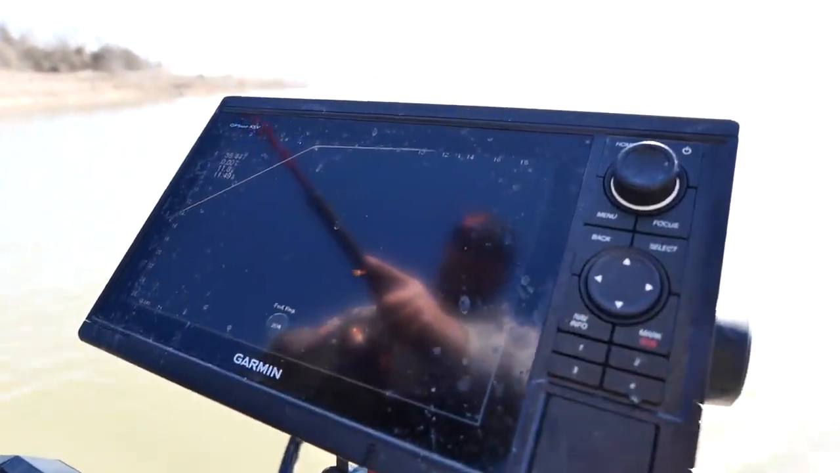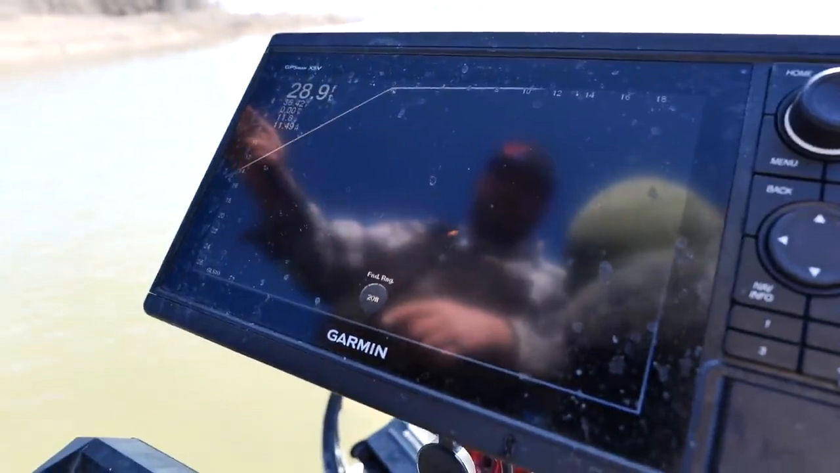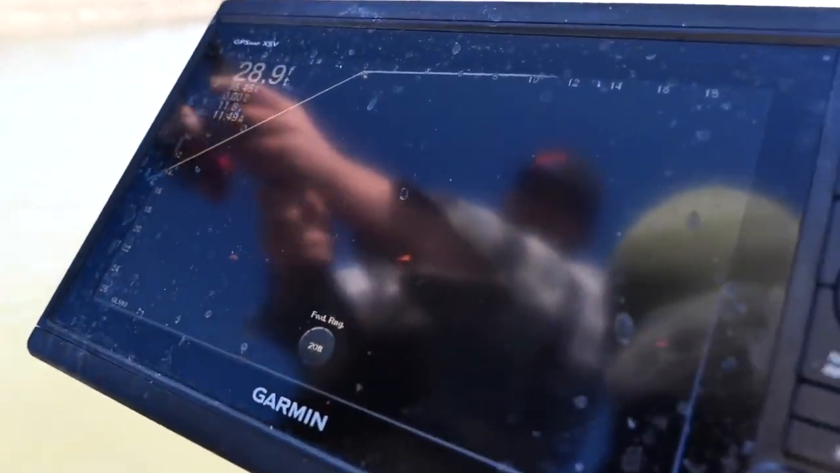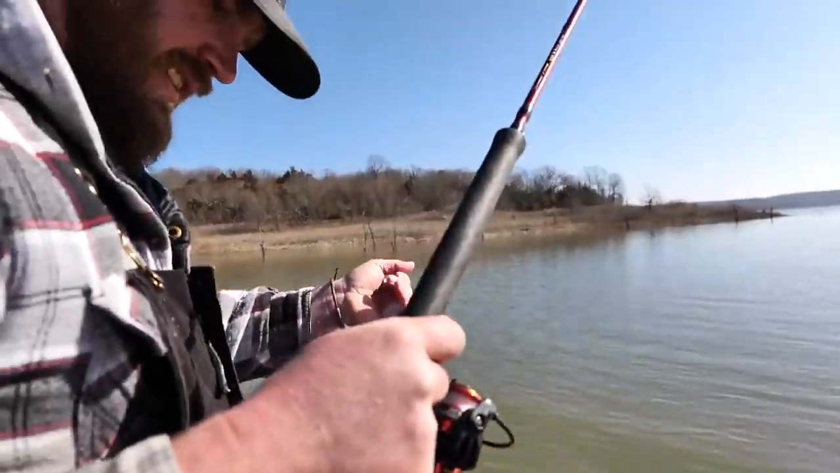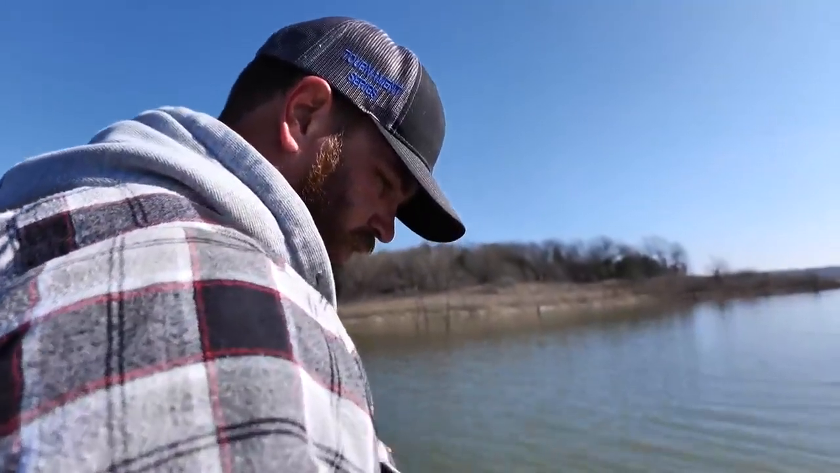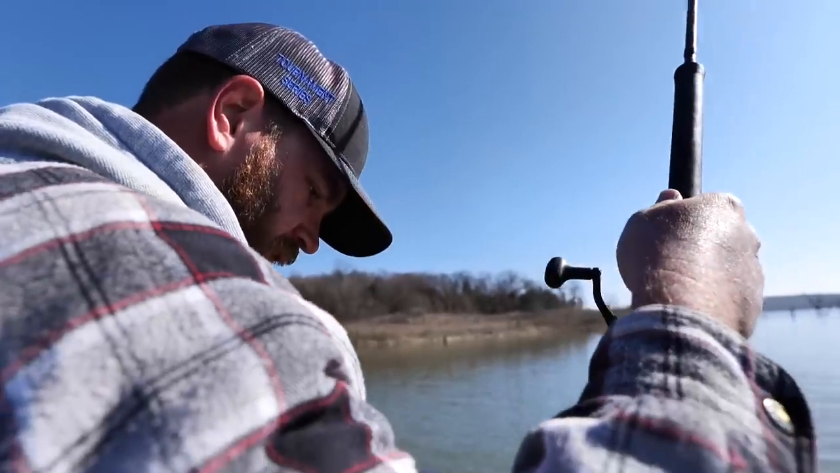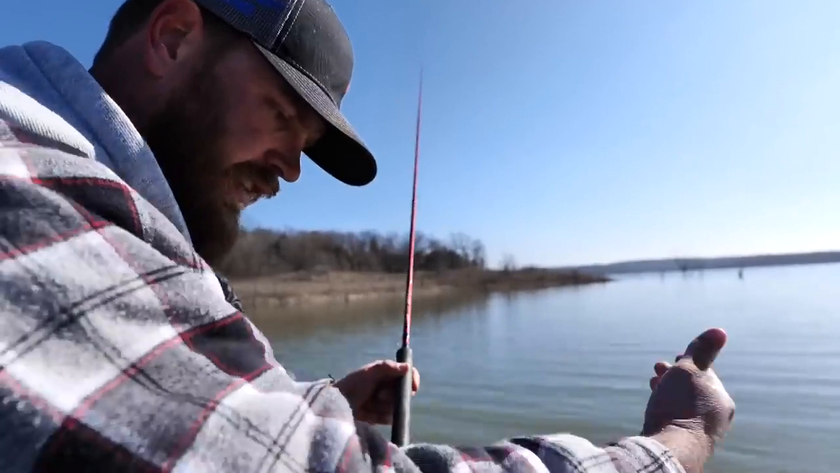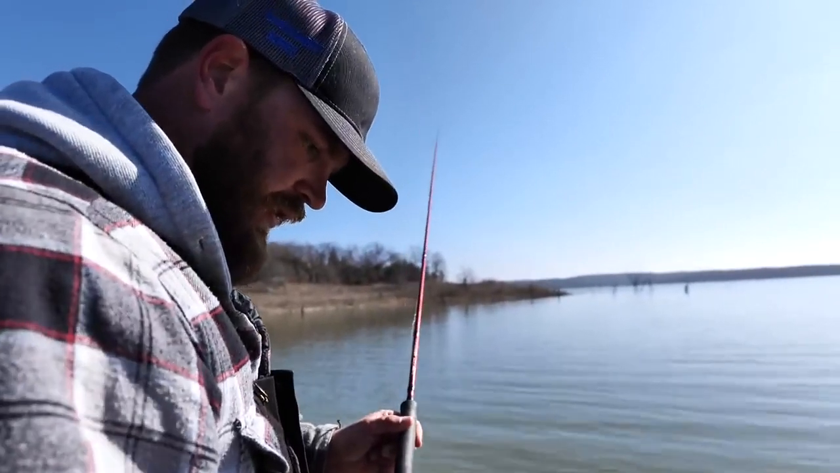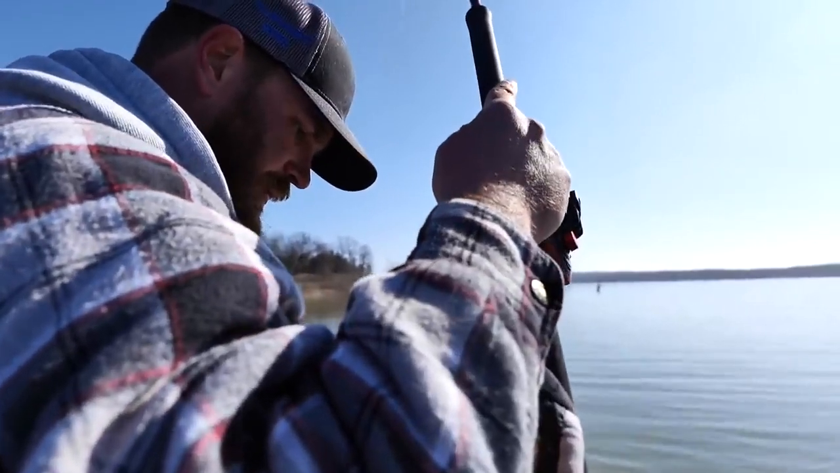So right there, did you see her shake? That's whenever she realized that there was something around her. Felt it in her lateral lines. She felt me popping it like that. And you know, it usually goes one of two ways. Either they turn around and just inhale it, or they take off like she just did. That's why I always try dead sticking and swinging it by them first, and not using a whole lot of action at all. And then if that doesn't work, then I'll try popping it.